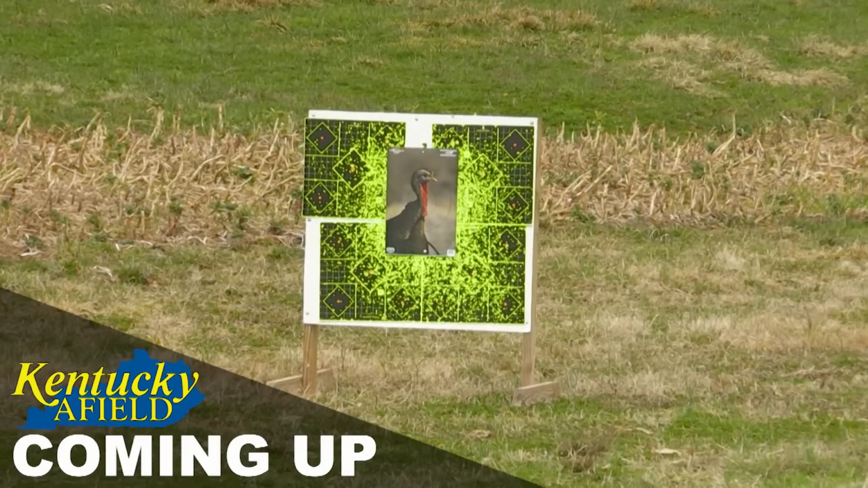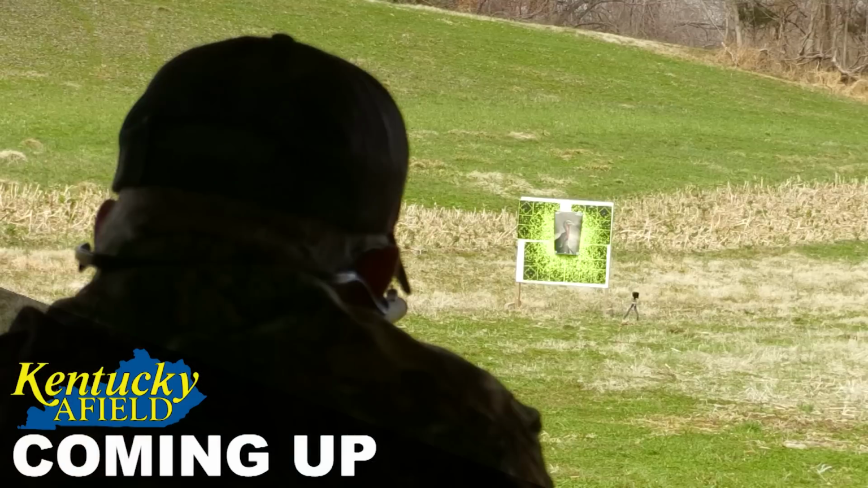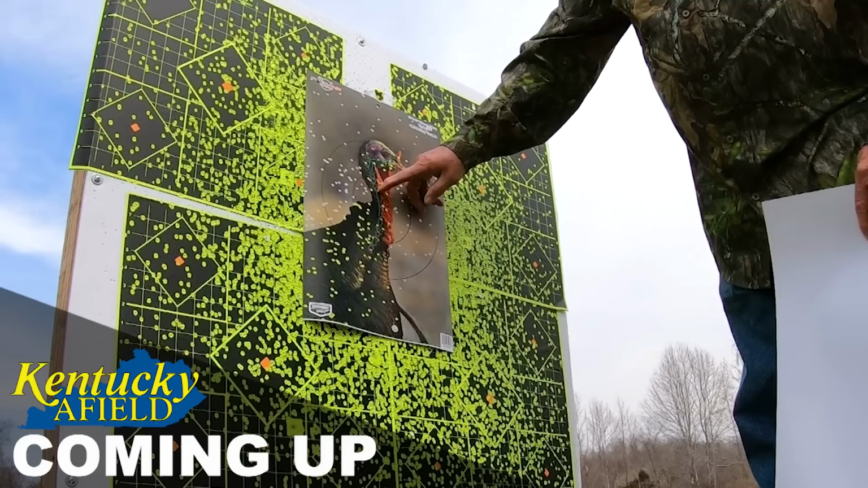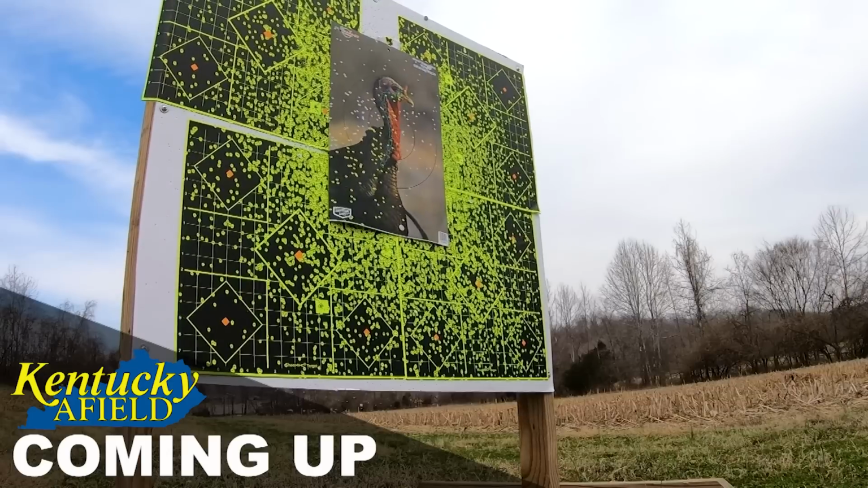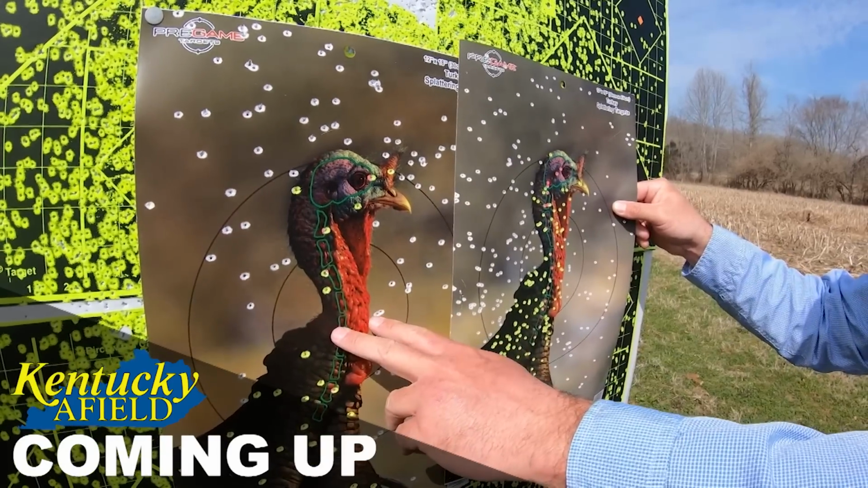Then, one critical step in preparing for turkey season is patterning your shotgun. All right, bar in a hole. We're doing that and comparing loads with an expert, Mr. Harold Knight. Bar in a hole. I see a lot of green. It's all next on Kentucky Afield.